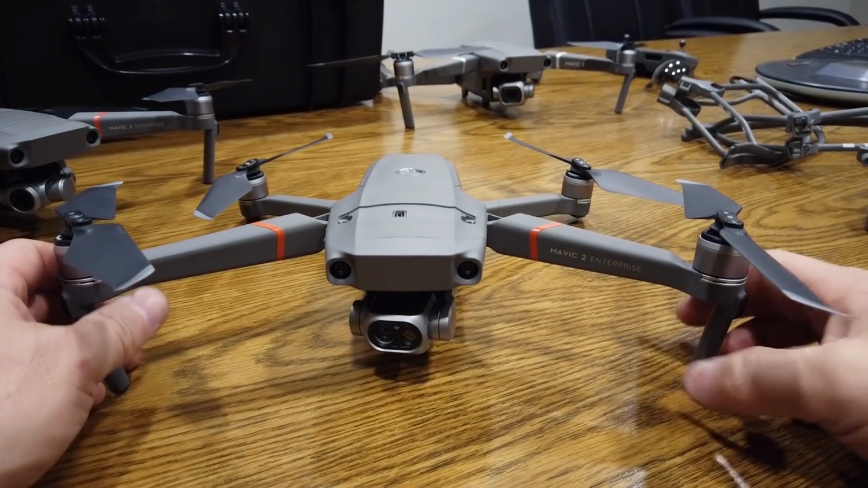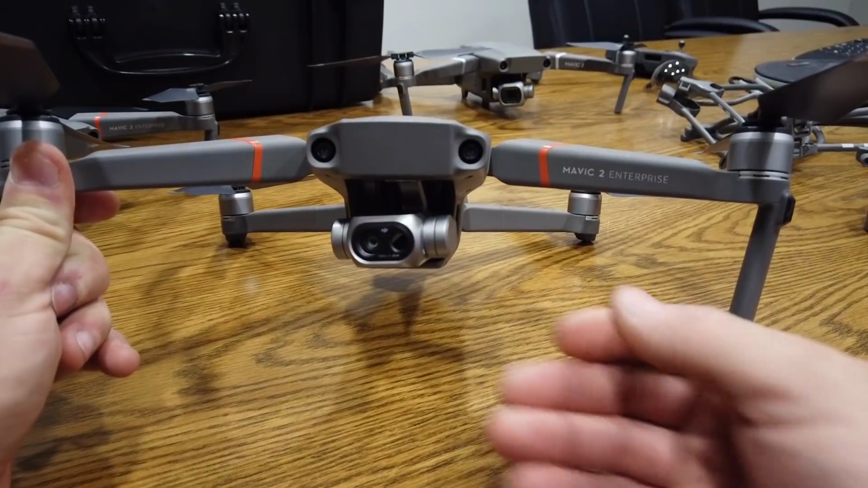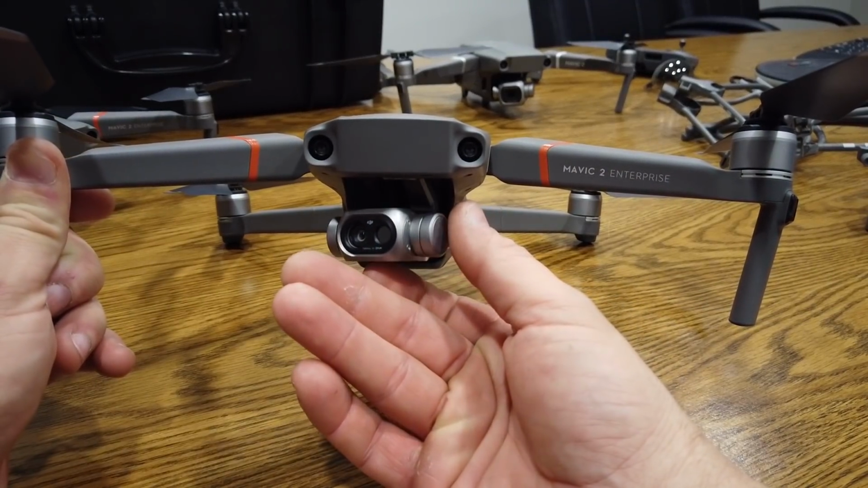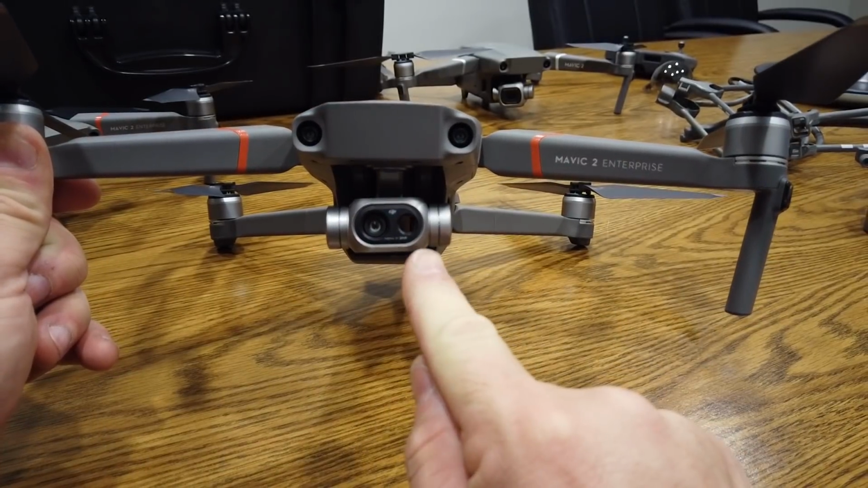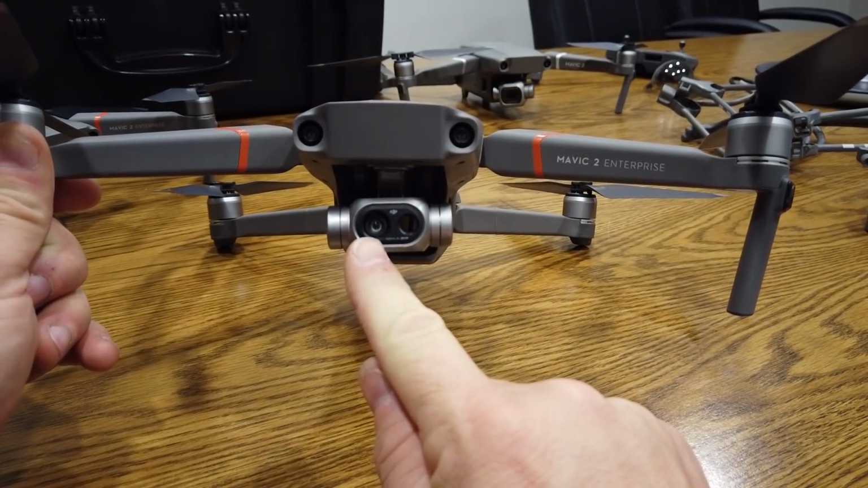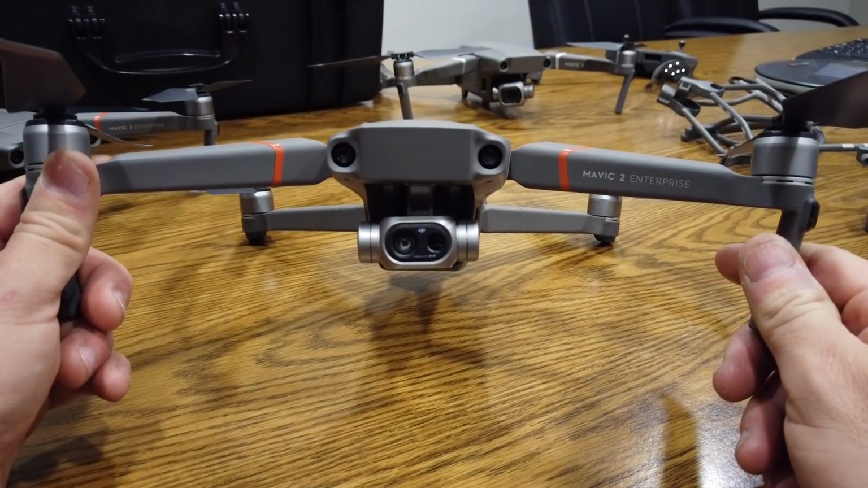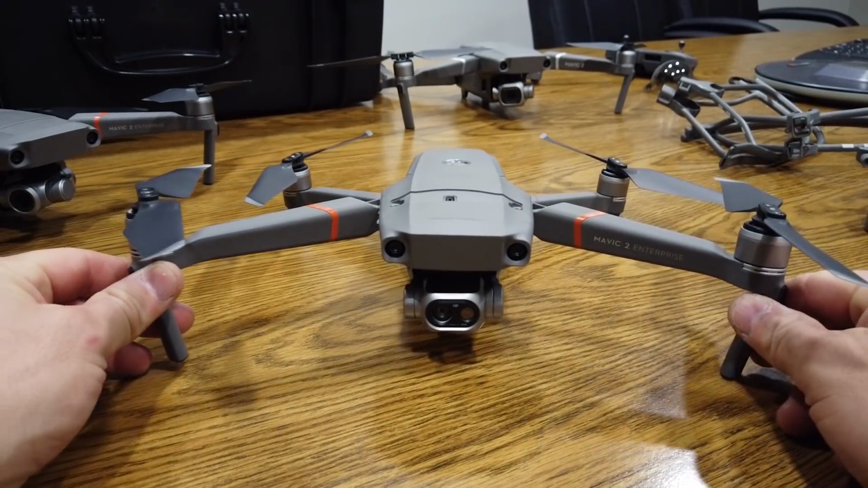All right. Before we get too much into this, why do they call it a Dual? Well, they call it a Dual because it has dual sensors. As you can see, or maybe you can't, on this side there's a FLIR. On this side there's an optical, and not only can you see thermal and optical, but there's actually MSX technology that blends them together.